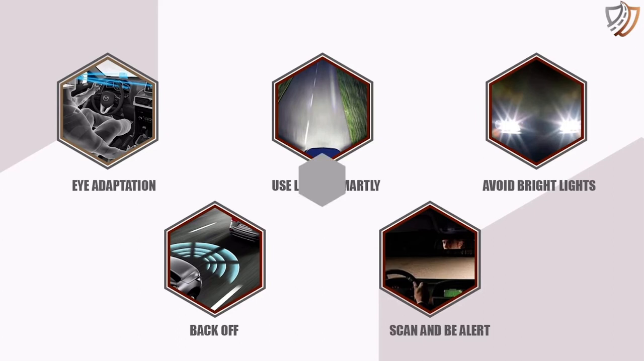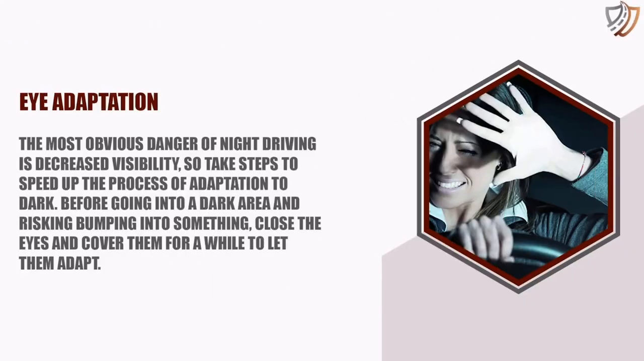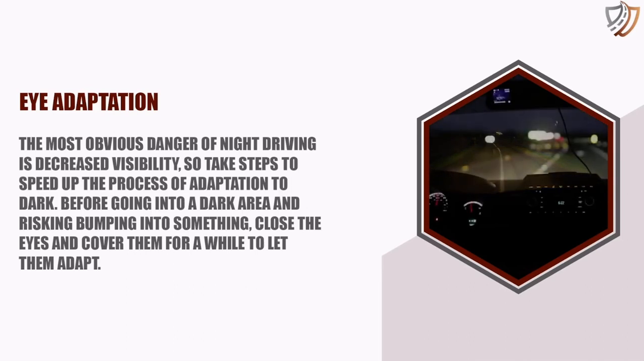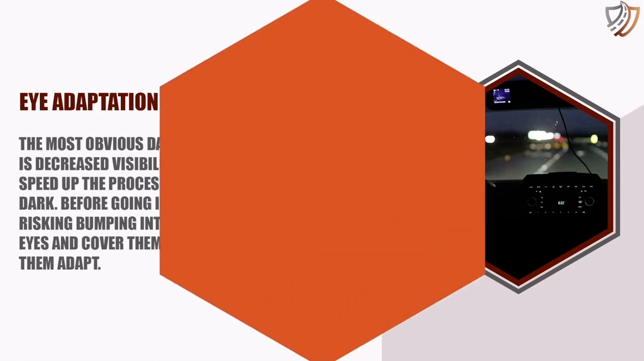Eye adaptation. The most obvious danger of night driving is decreased visibility, so take steps to speed up the process of adaptation to dark. Before going into a dark area and risking bumping into something, close the eyes and cover them for a while to let them adapt.